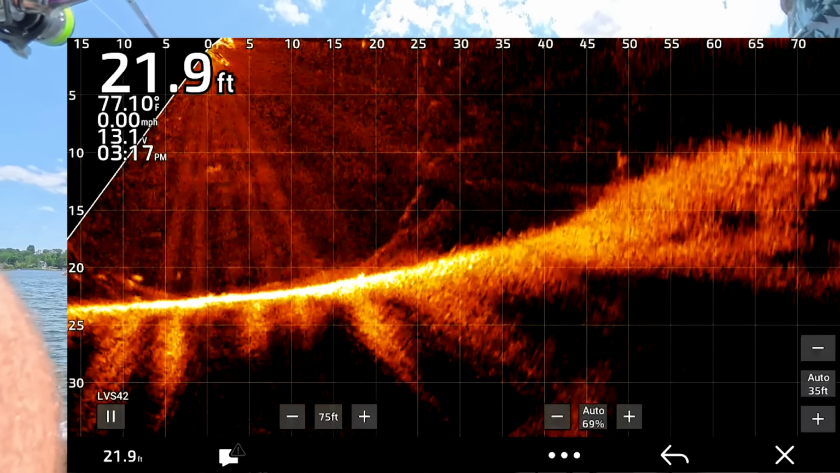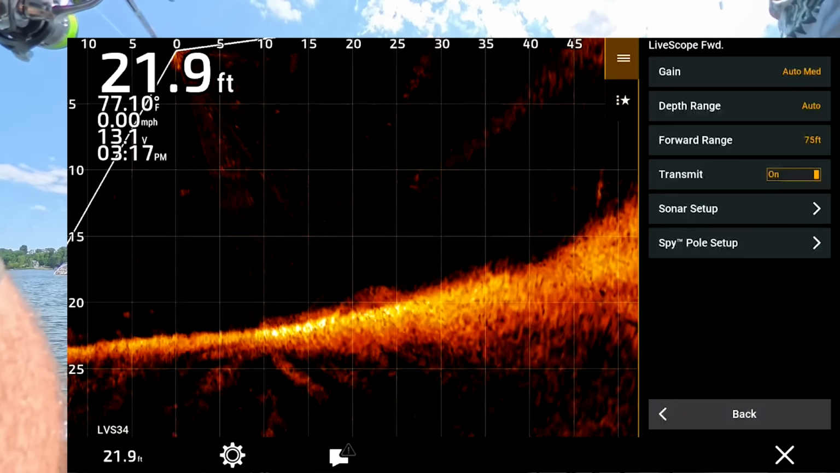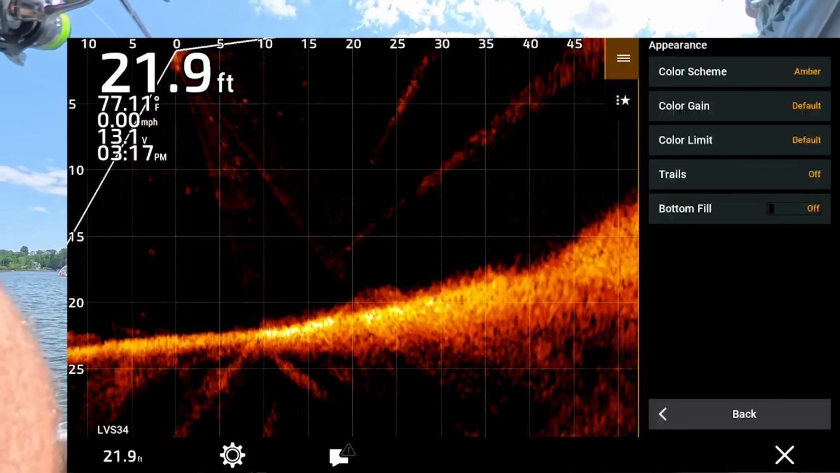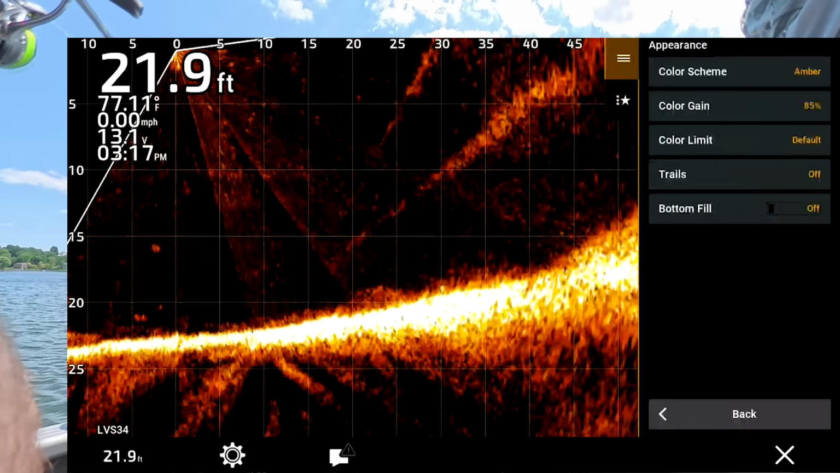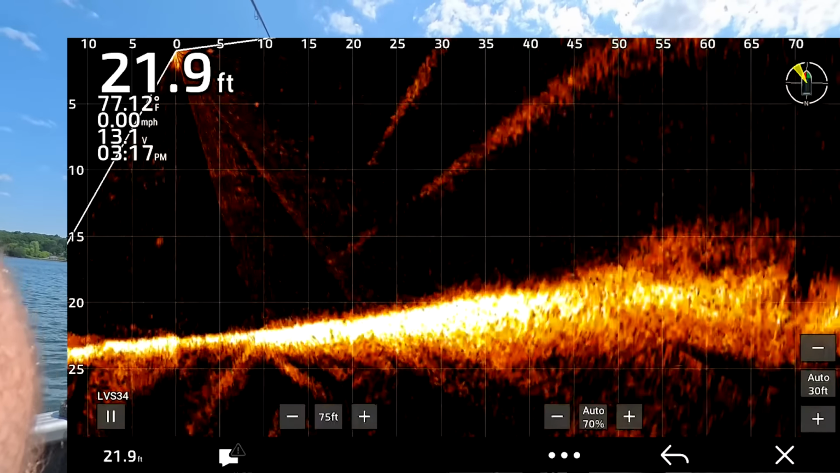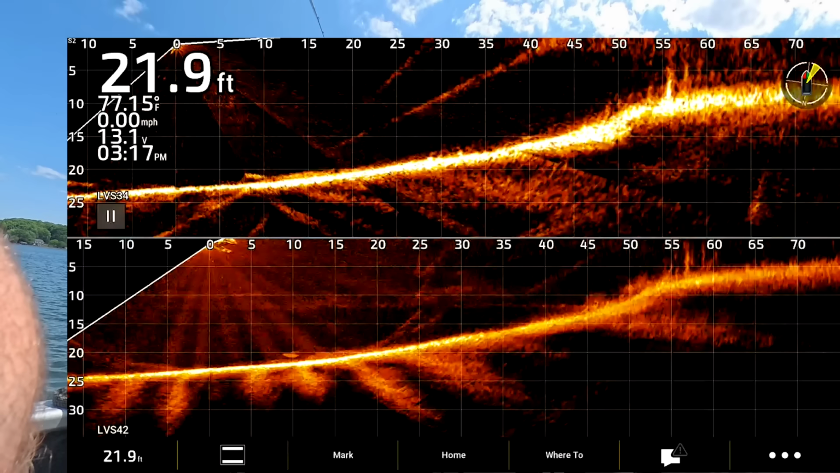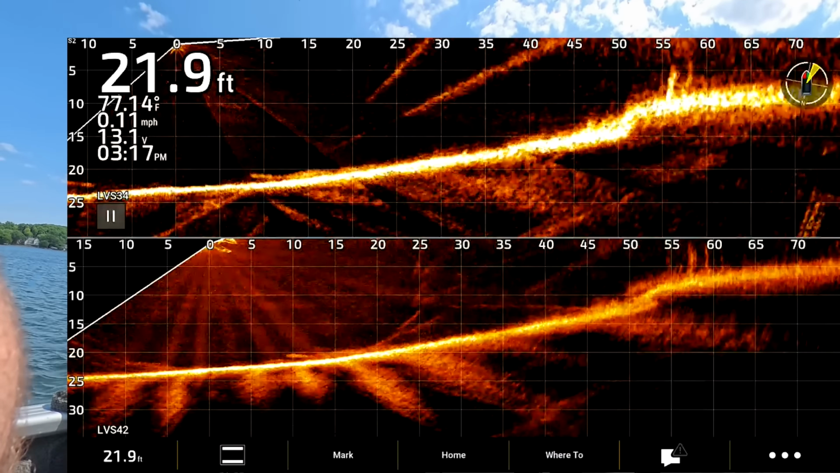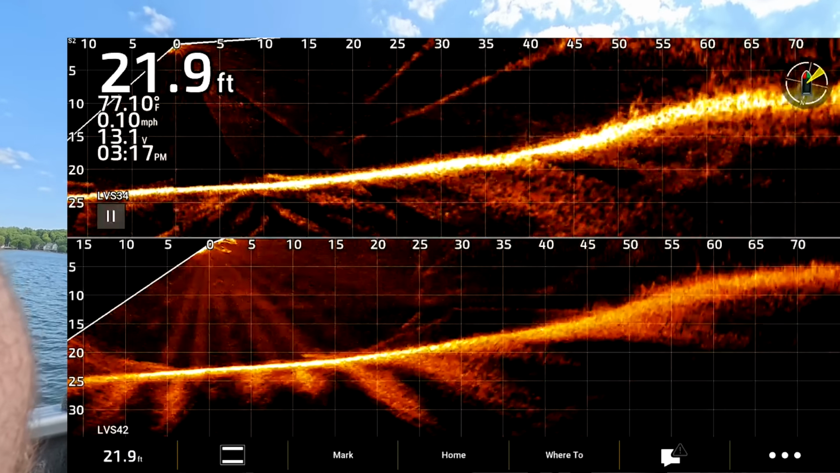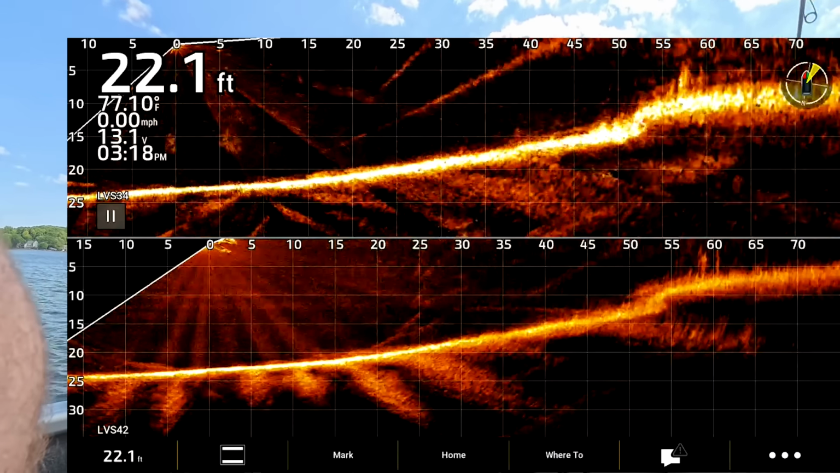Okay, so now we're going to go back up here, the plus, low, auto off, appearance, color gain, 85%. Probably a little hotter. That's where I like it on blue. So that's what you get. So I'm going to make a cast. I'm trying to hit about 50 feet.